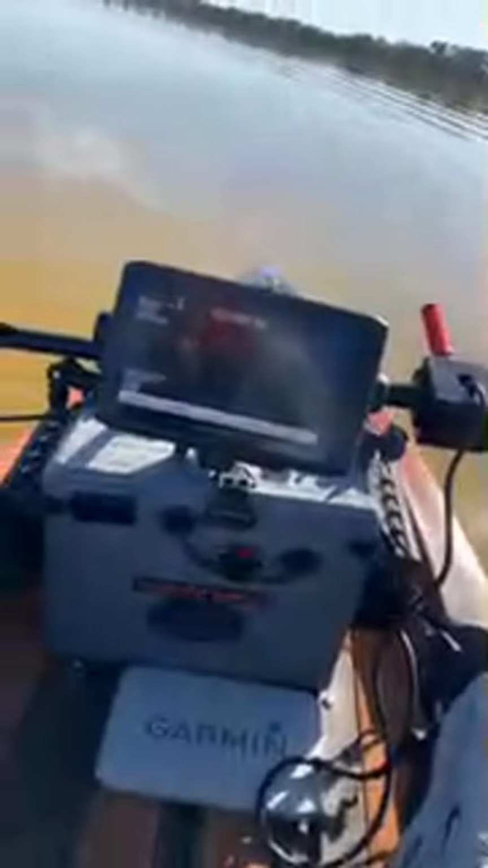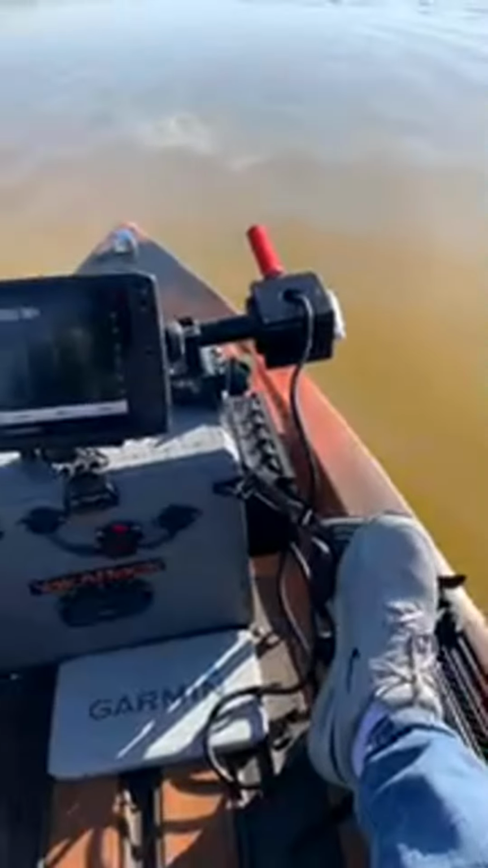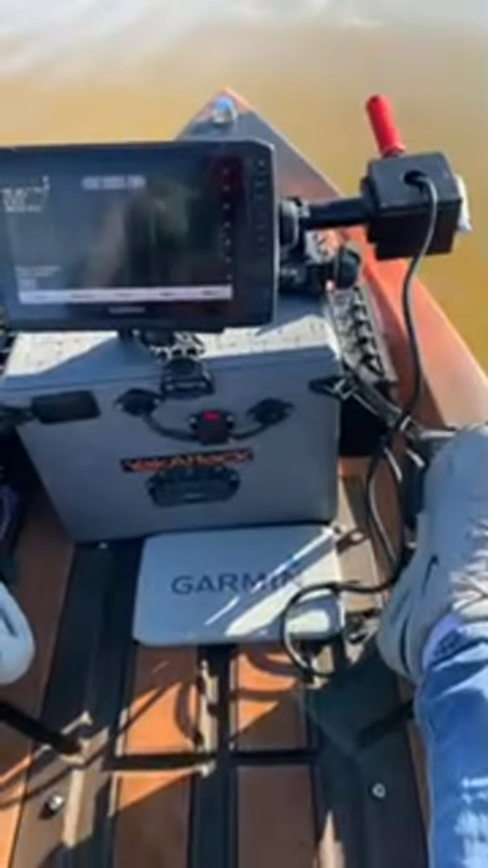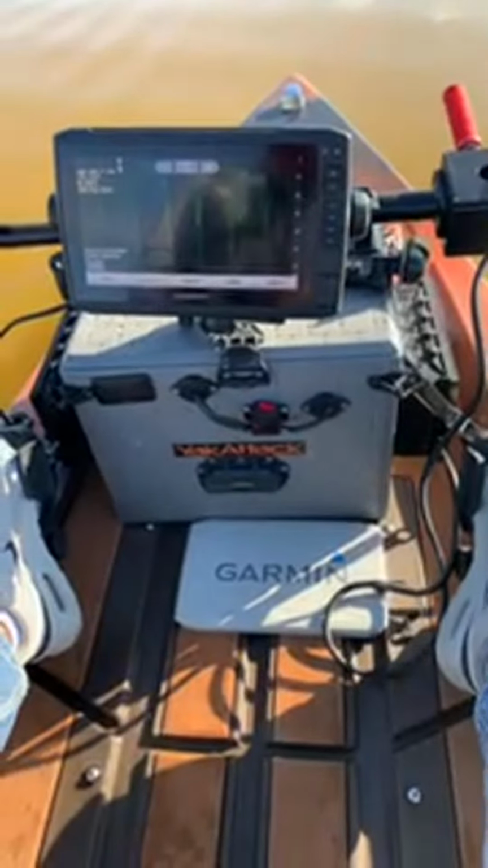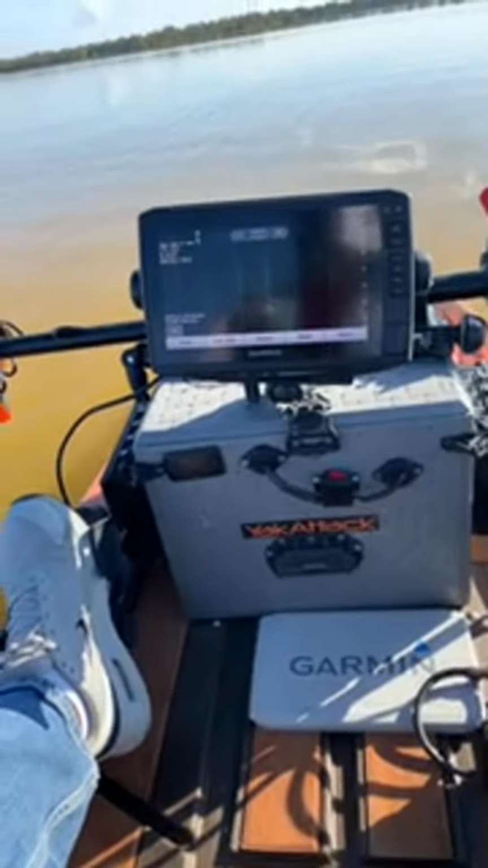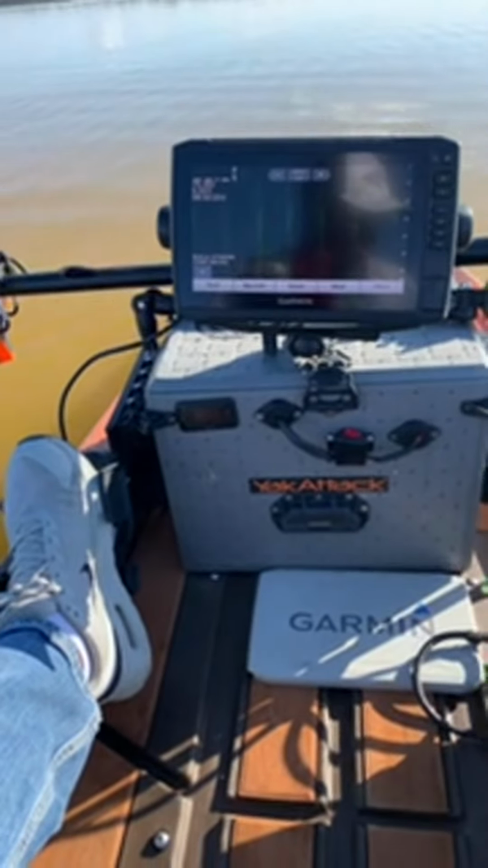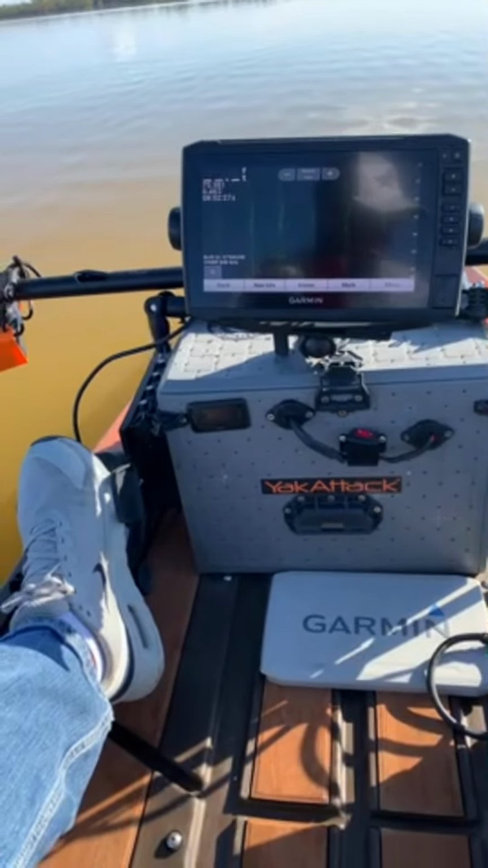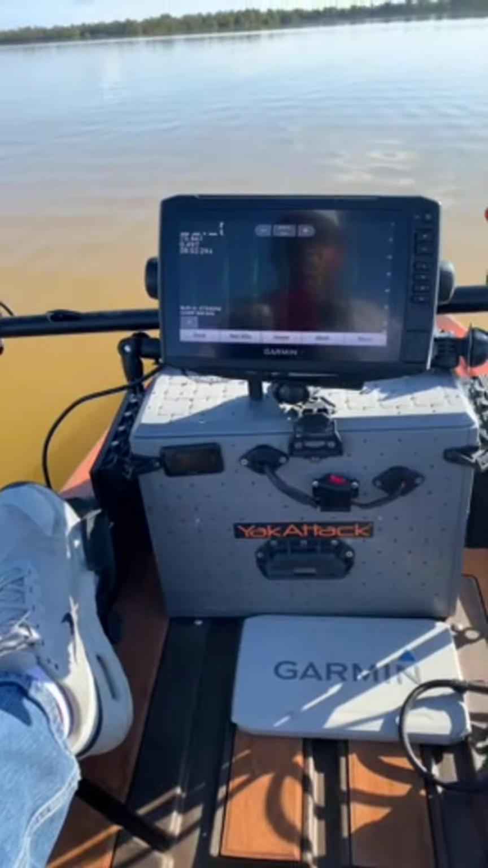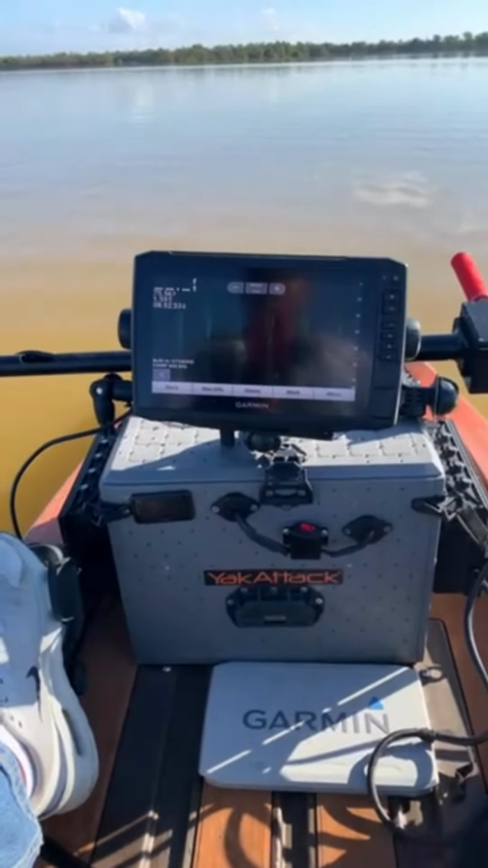Oh yeah, they're definitely fighting against each other right now. And I don't have the other one on. Let me see if I can lock the heading in. The heading is locked on the Garmin motor.